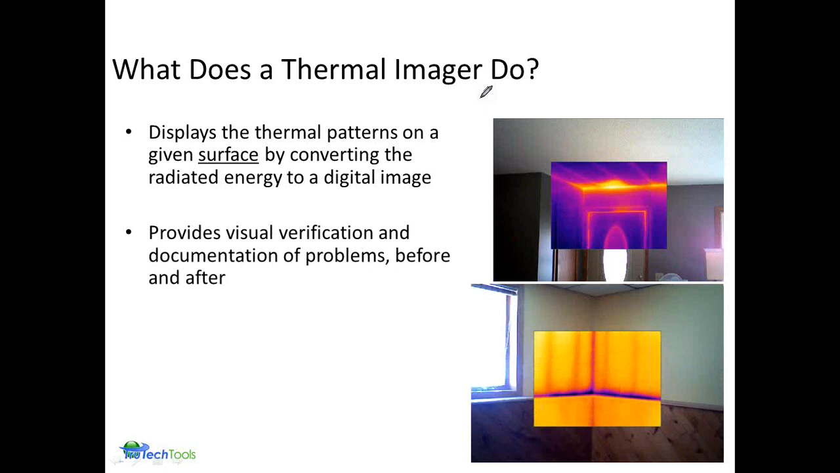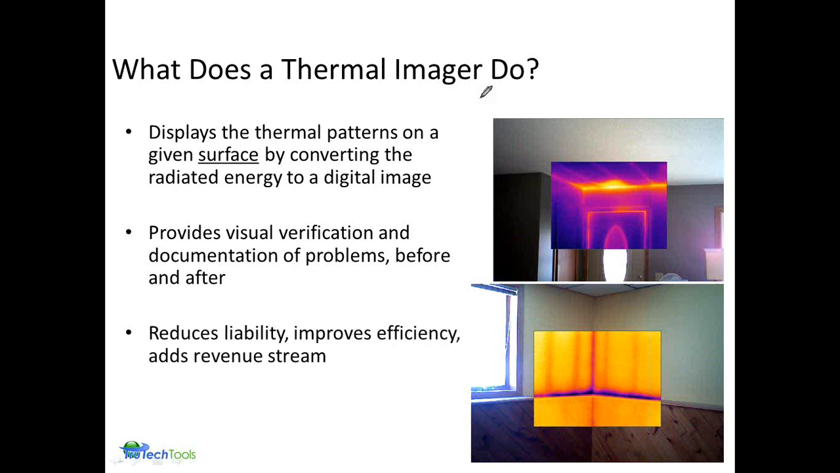The visual verification visually shows you where potential problems might be, and it can be used as a before or after image. So after an area of insulation is fixed, you could then have an after image showing that that pattern has changed and that you fixed your problems.